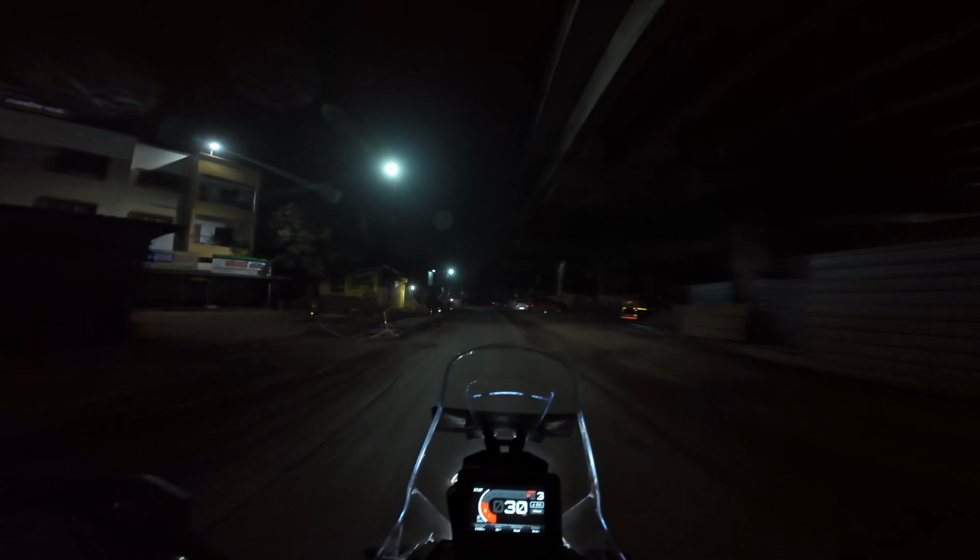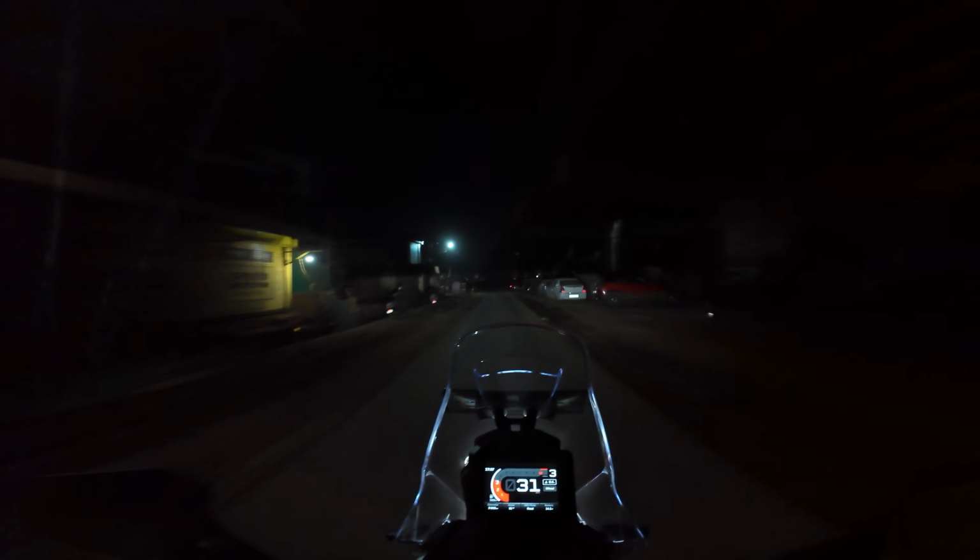Bike has become all dusty and dirty. I don't know how many years the construction has been on. Whatever, it's fine. They're doing their job.